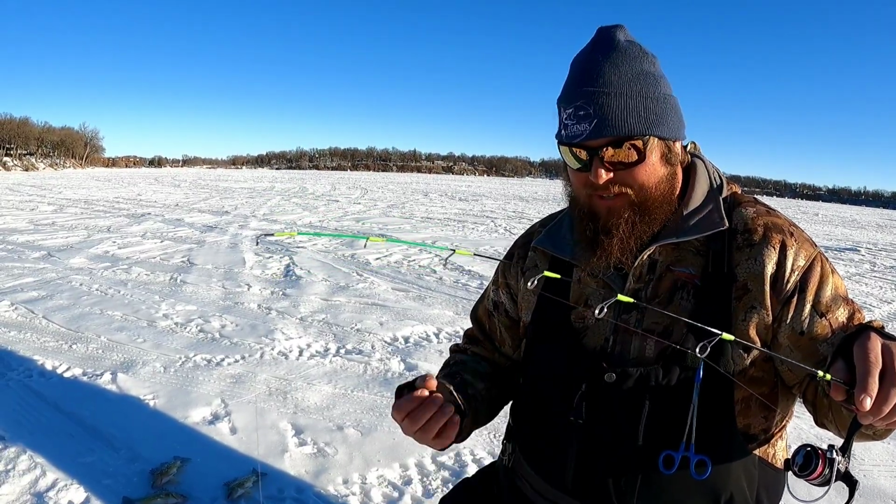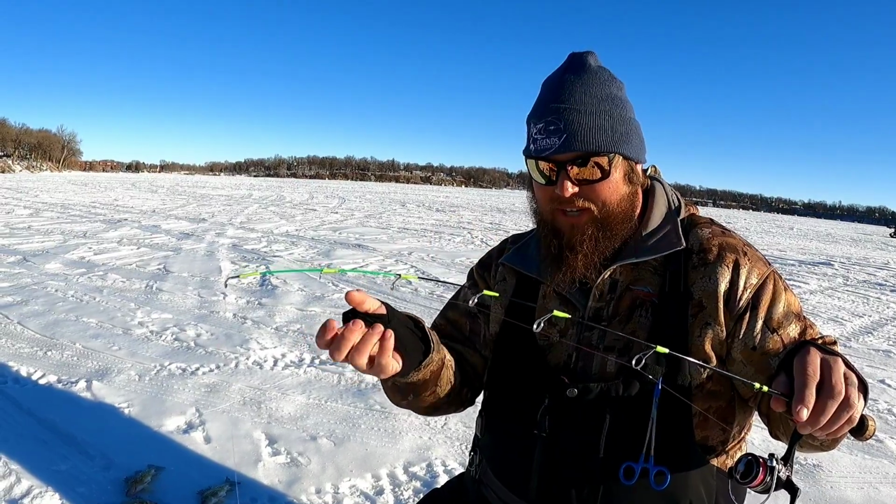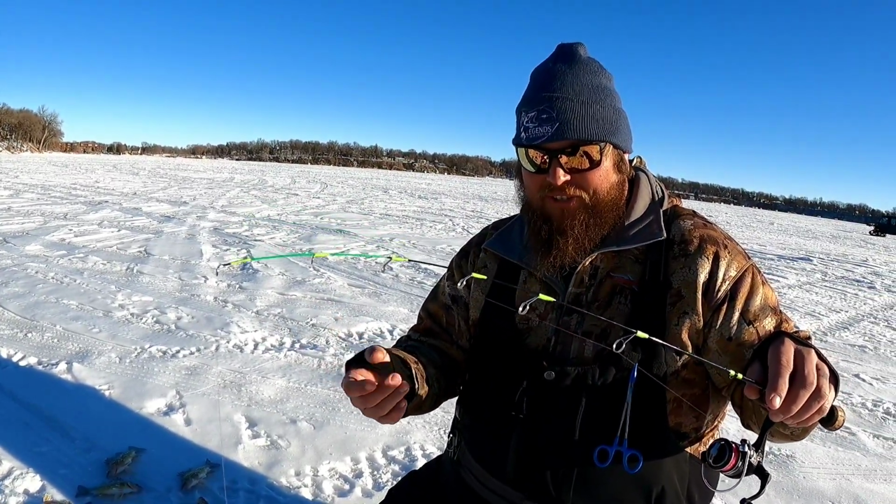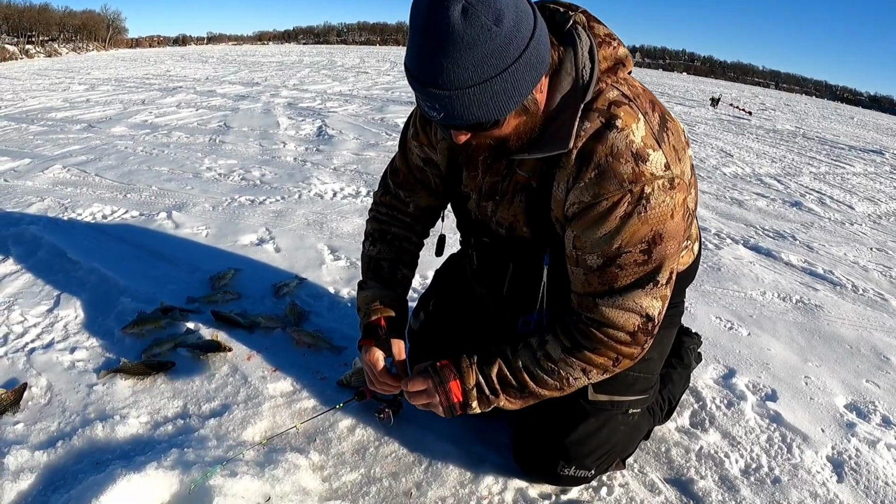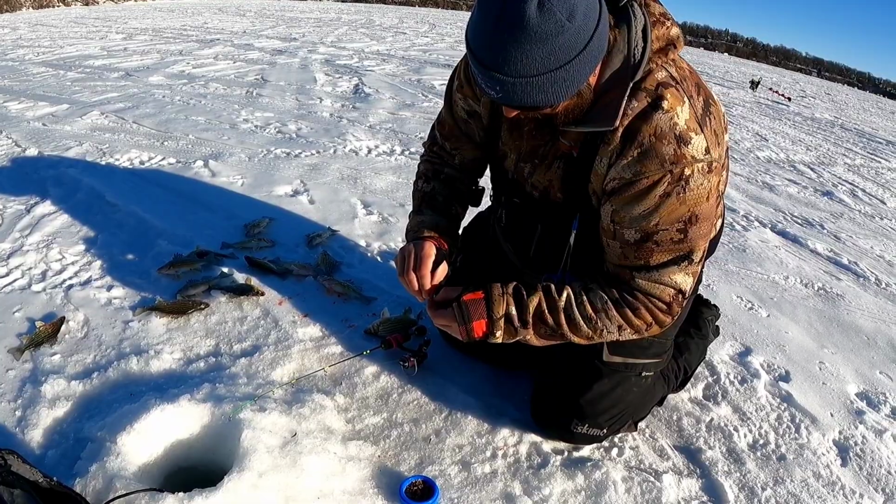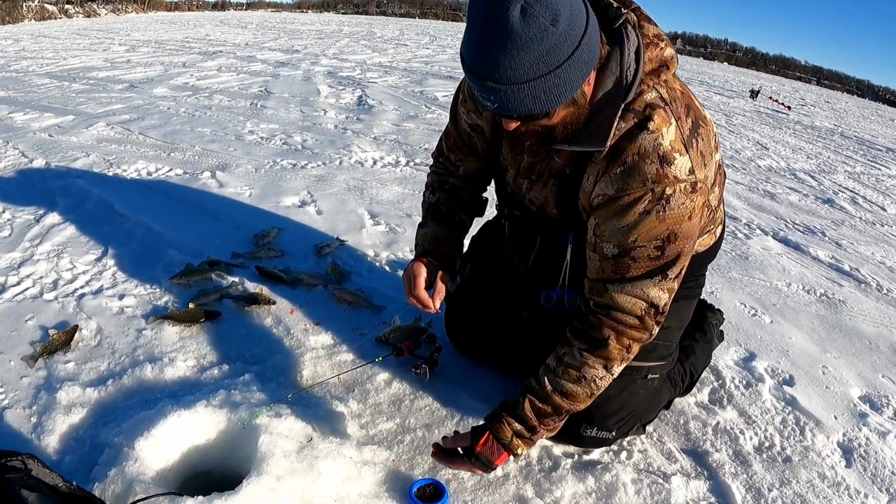With these yellows, they like to suck it in and spit it out. That's how they taste it. They just suck it in, spit it out, suck it in, spit it out. So anticipating that bite, you're gonna connect with a lot more yellows. Like I said, anticipation bites, probably 80 to 85% of the time, you're gonna get a fish. You're gonna have a lot of missed hook sets too, but don't feel bad about it. That's just the nature of fishing for yellow bass.